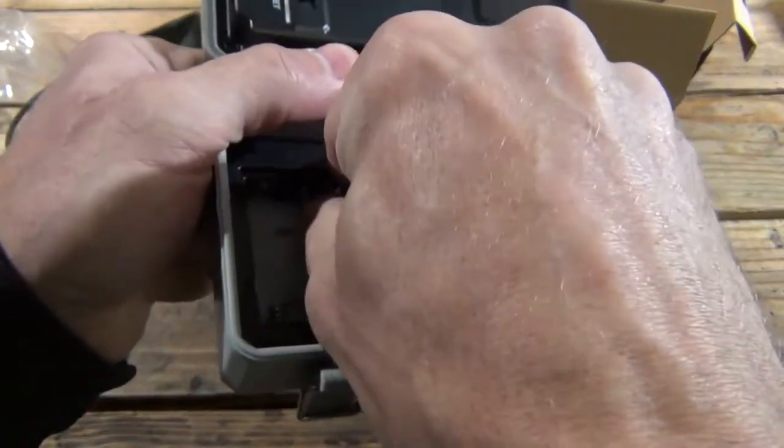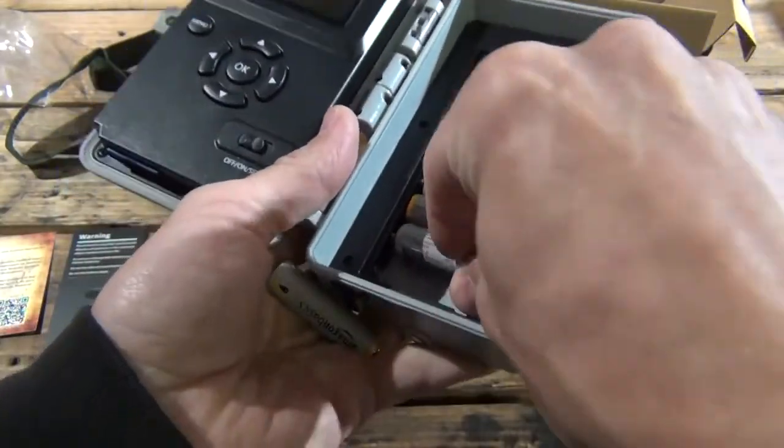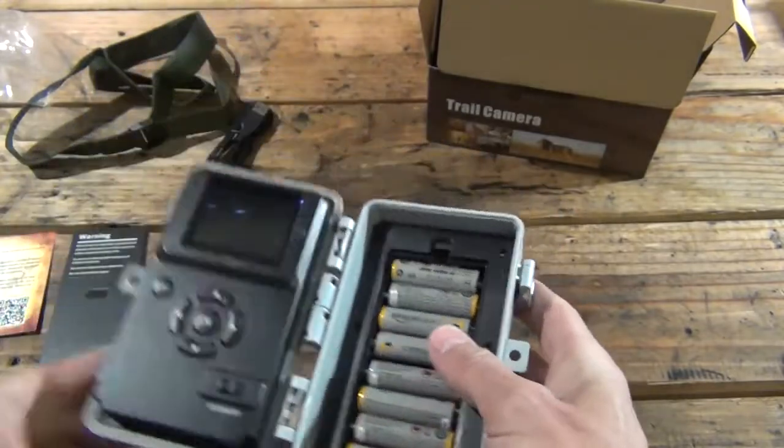The orientation of the batteries is very simple. My hands are cold right now, that's why I'm fumbling with these batteries. It's very cold outside, and I'm out in the shop, and I just came here from the other house and it's cold out here, so that's why my hands are fumbling around.